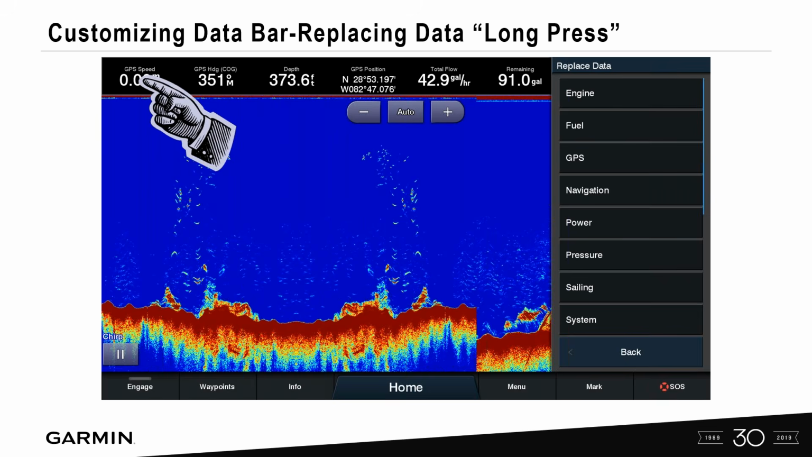So on a touchscreen unit, if you press and hold the data box covering that particular data bar, a replace data drop down will appear. Now remember, this information is just pertaining to whatever's on your vessel itself. So if you're not connected to any of our sailing instrumentation, you're not going to see that data in that data bar box.